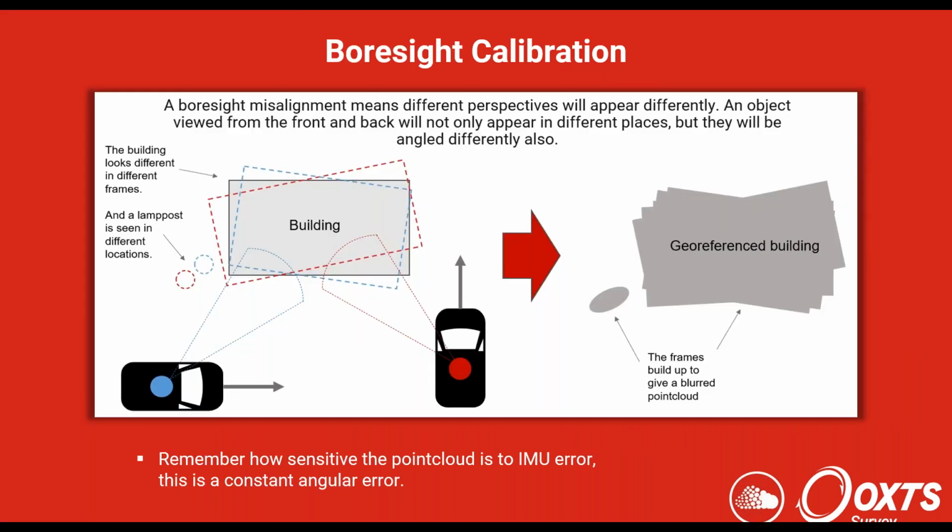So just to show you exactly what the problem might be, essentially when you survey an object from different perspectives, you're going to get a different view of the object. And the bigger the error is between the coordinate frames, the bigger the difference might be.